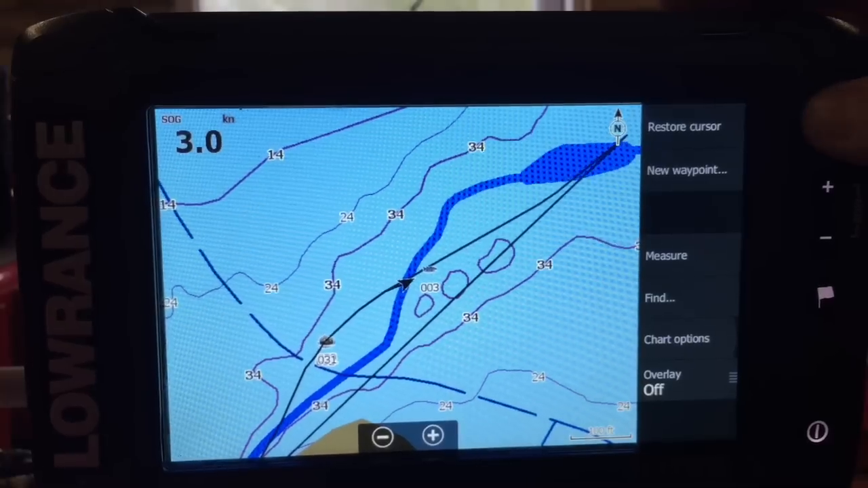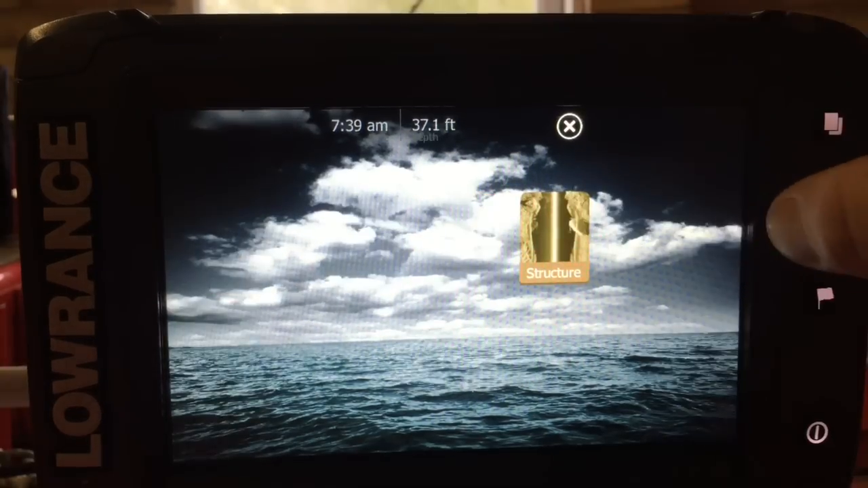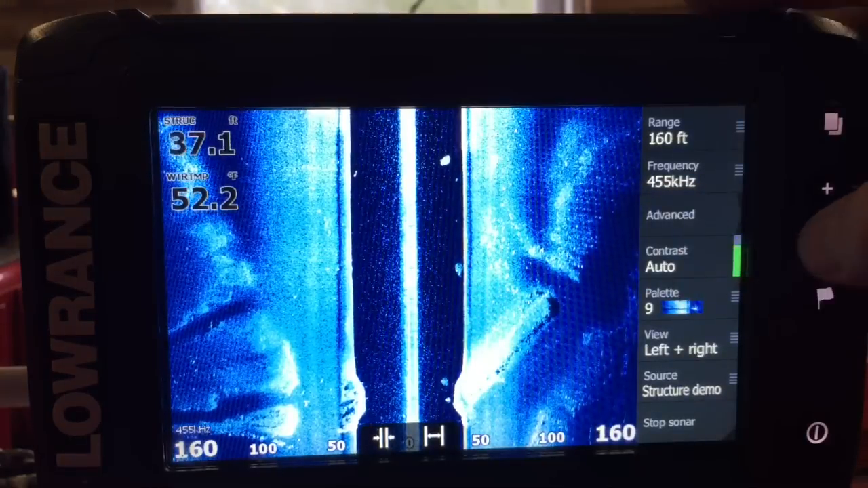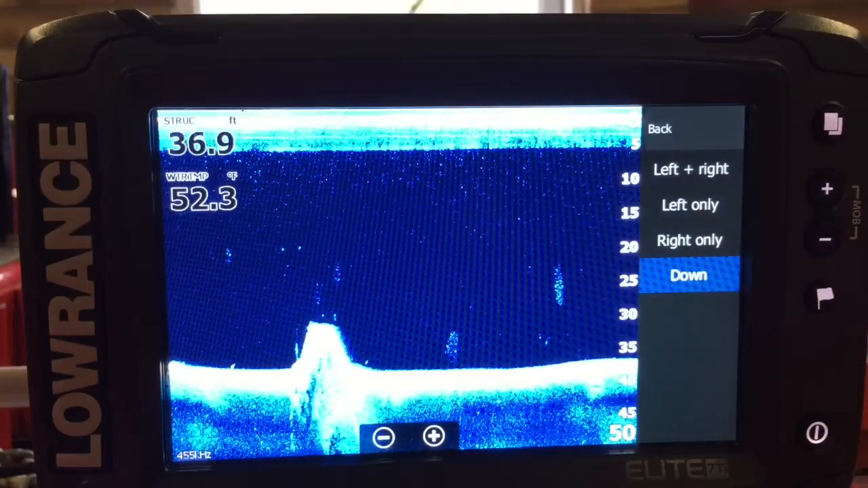We'll go back. Right, so you've seen sonar, you've seen structure, down scan and side scan, and you've seen GPS. What I'm going to do now is show you a couple of things to work with GPS. So we're going to go to structure, we're going to go to down scan, and we're going to set some marks.